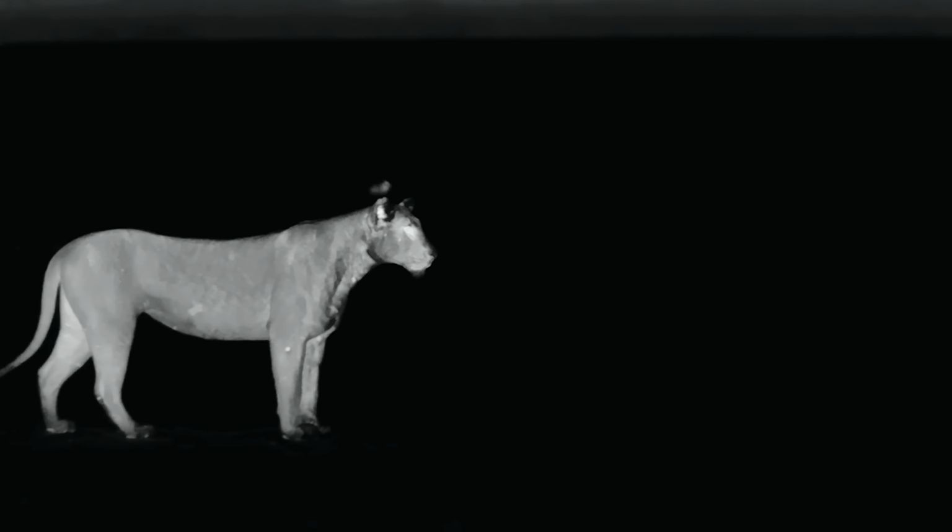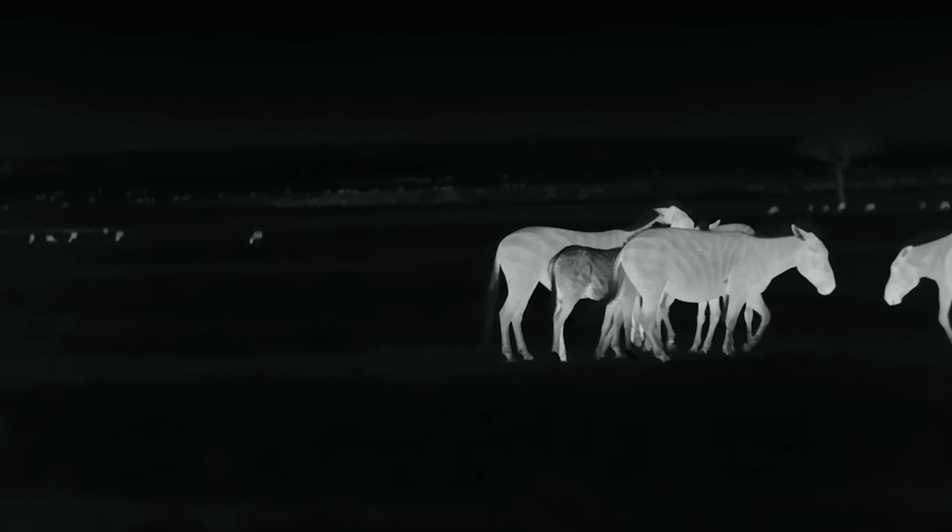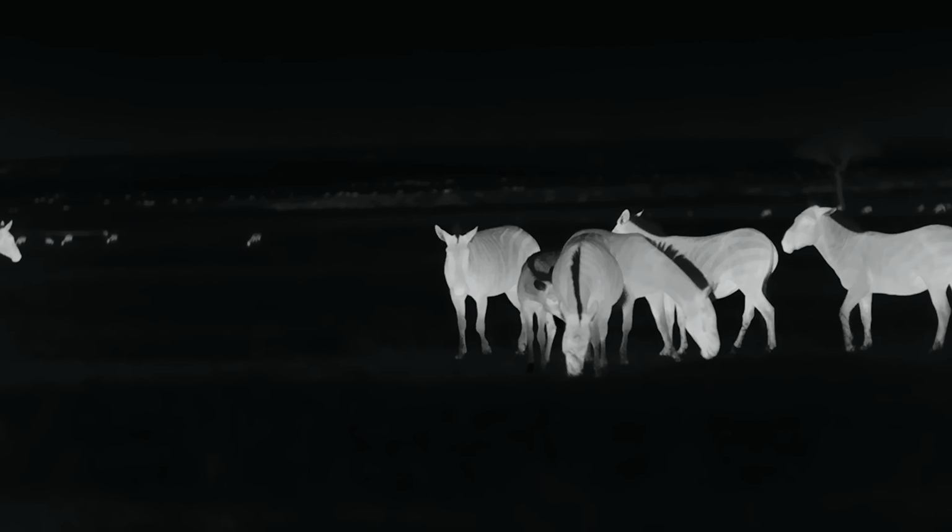The cat's ability to see at night is legendary. But first and foremost, they have to rely on their just as brilliant hearing in the almost complete darkness. The humid night air carries sound especially well. They become alerted to the sound of distant hooves.